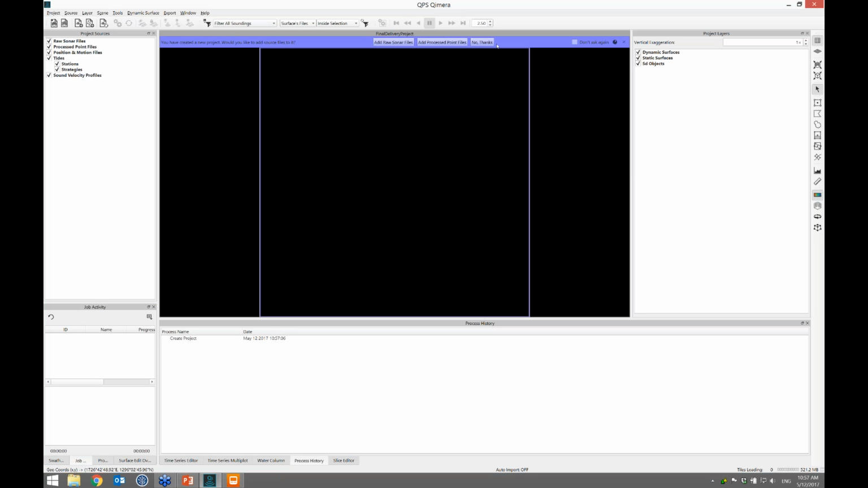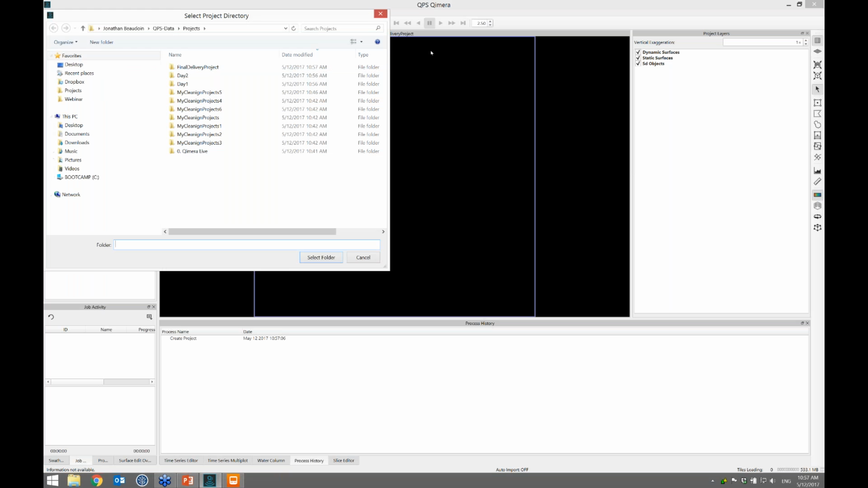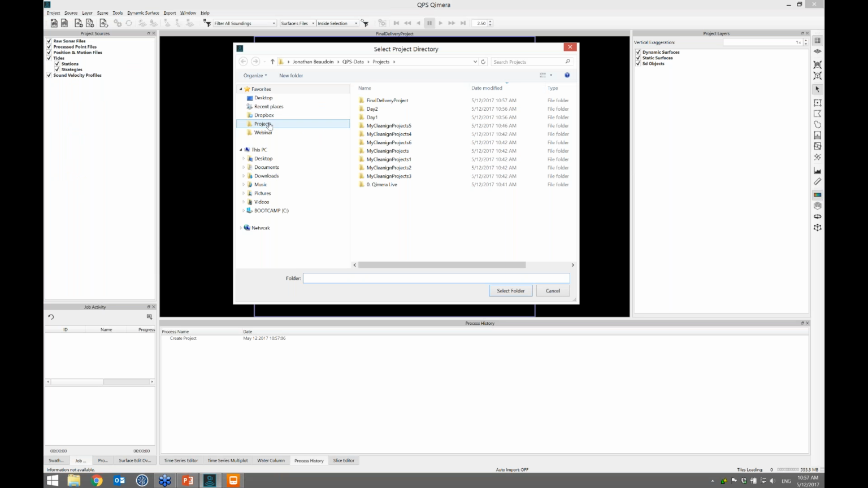So in this mode, I ignore the usual prompts. I say, no thank you. I need to go to a new spot. Under the source menu, there's a new item, Add QPD Files from Project. This lets you point at a project. So I'm in my projects directory.